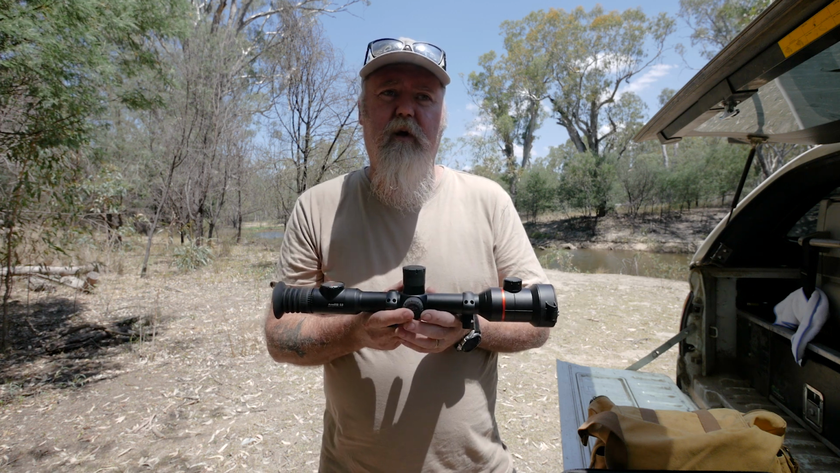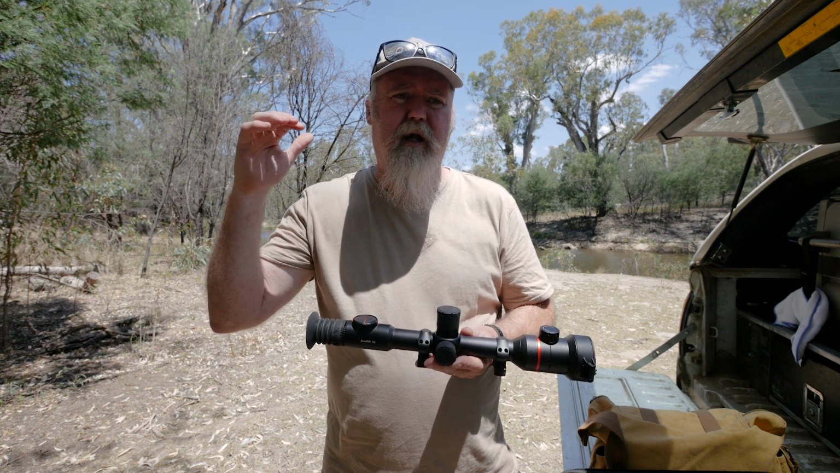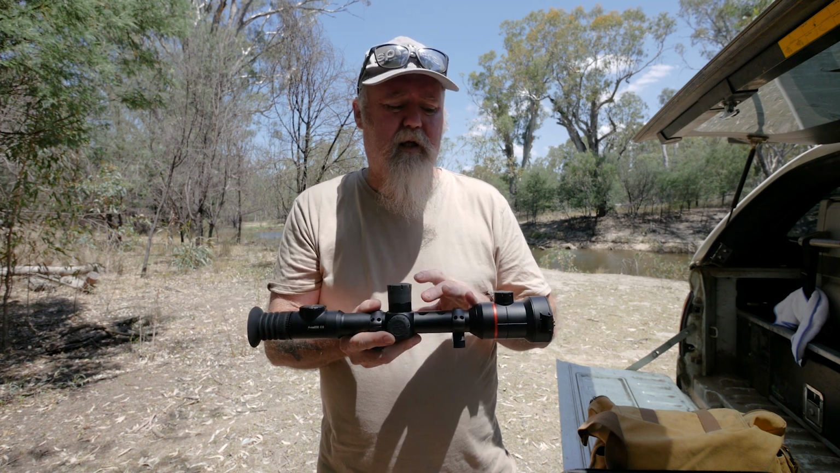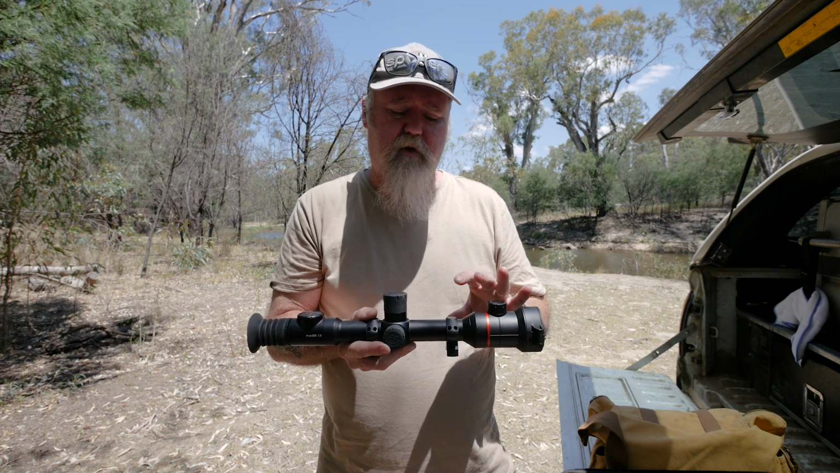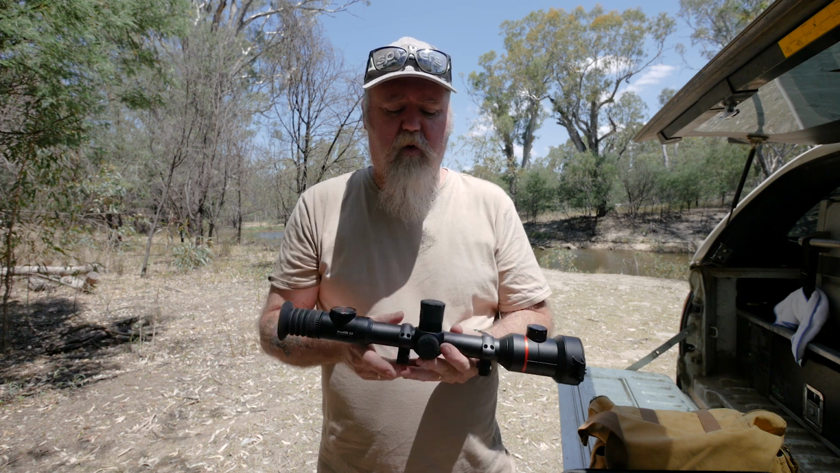If you're someone who wants long battery life and super reliability, you sort of put that over maybe having the fanciest screen or maybe some of the other more blingy things, I would say check this one out, because it has been a real reliable workhorse for me. I've used it on a lot of jobs, in a professional sense, and I've had it in the rain, I've had it in everything, and it's always super functional.